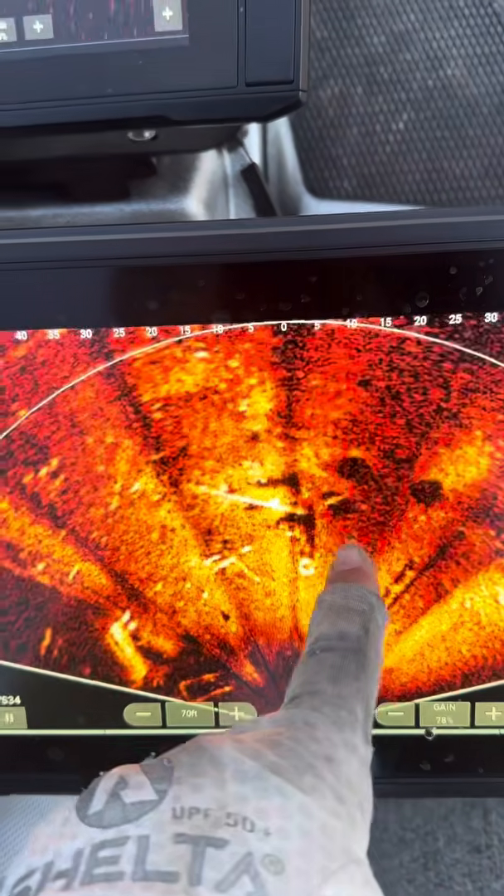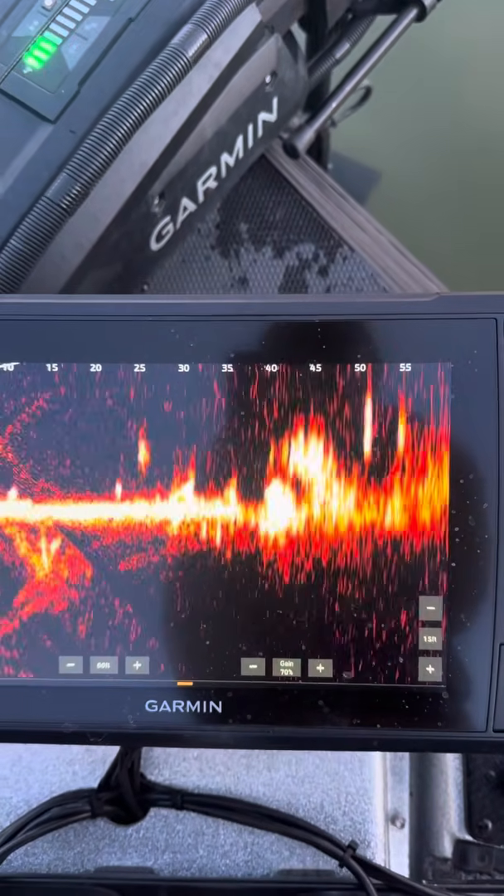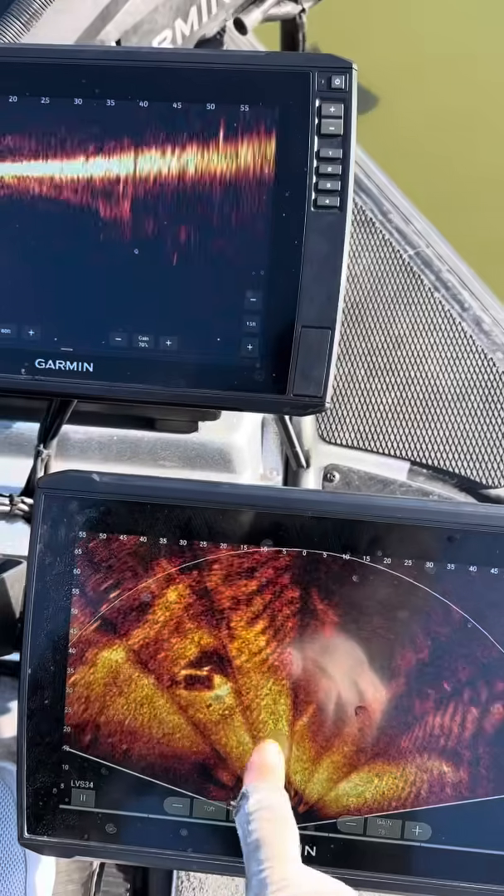And right here, you see what look like a few spawning beds. That's harder to pick up on regular forward mode. Perspective's great for that. Really gives you a lay of the land.